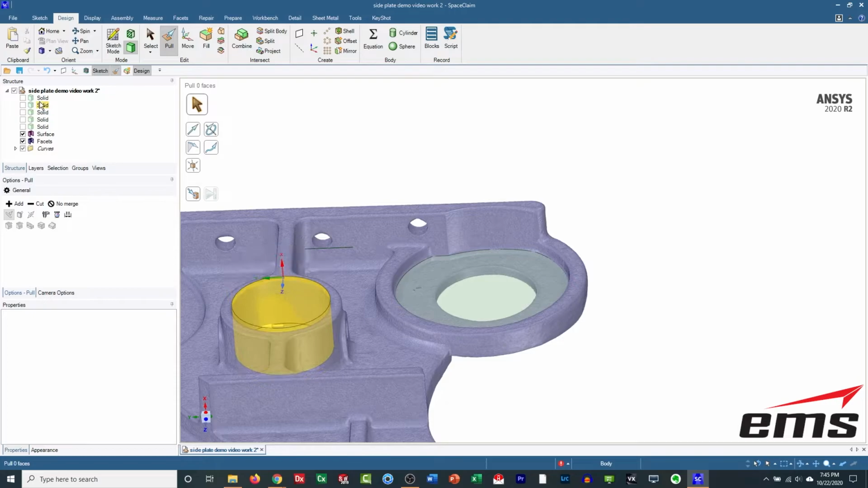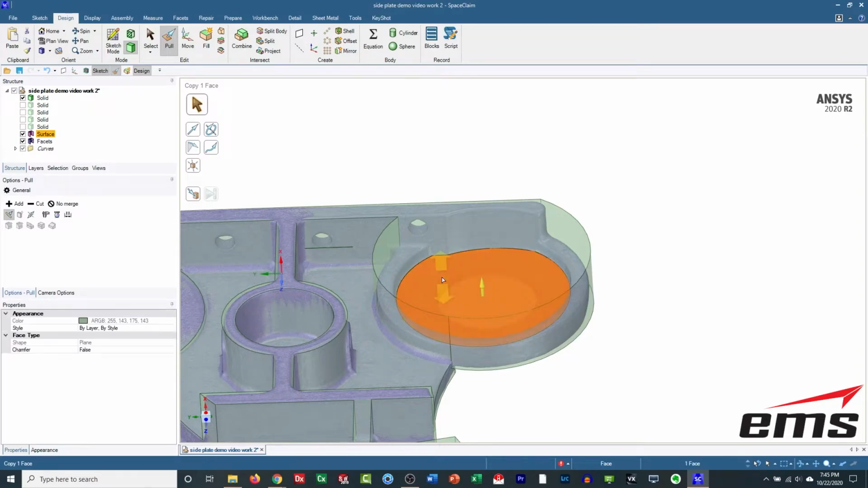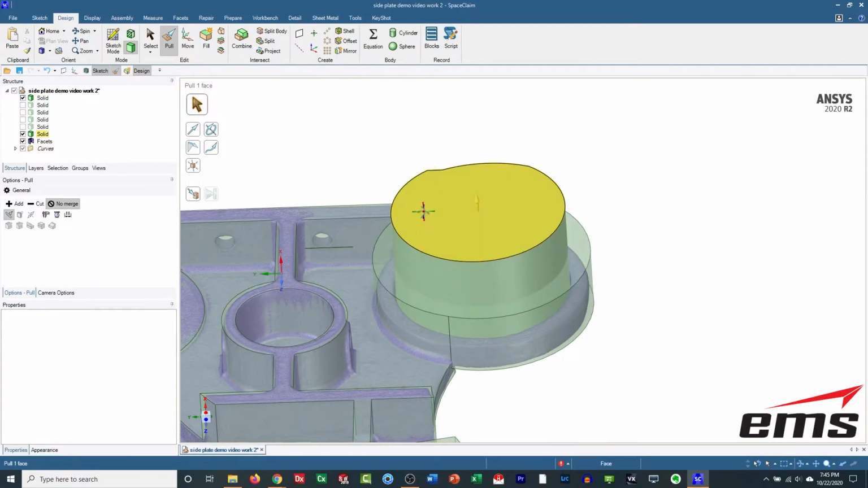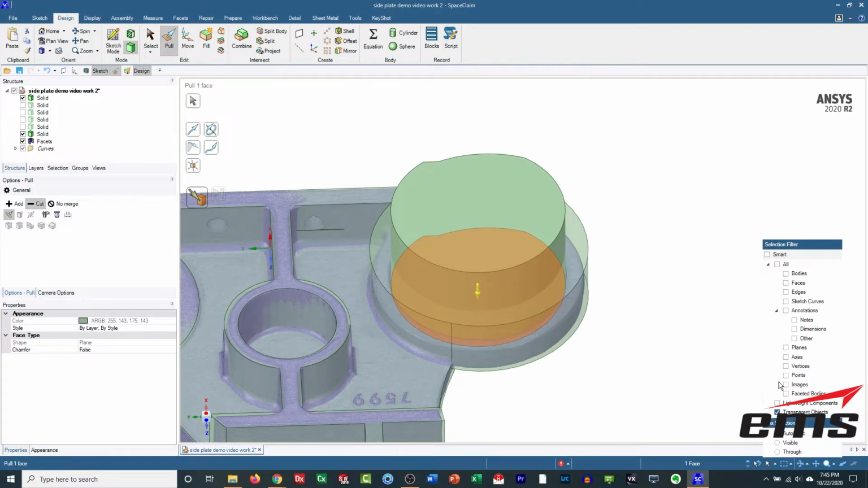And once again, we're going to pick this guy there. Let's just not merge it. Move it up out first, just so we get it above the part. And then select that bottom. This time we will cut it. We will go up to a face. And we will go to the faceted body. And pick right there.